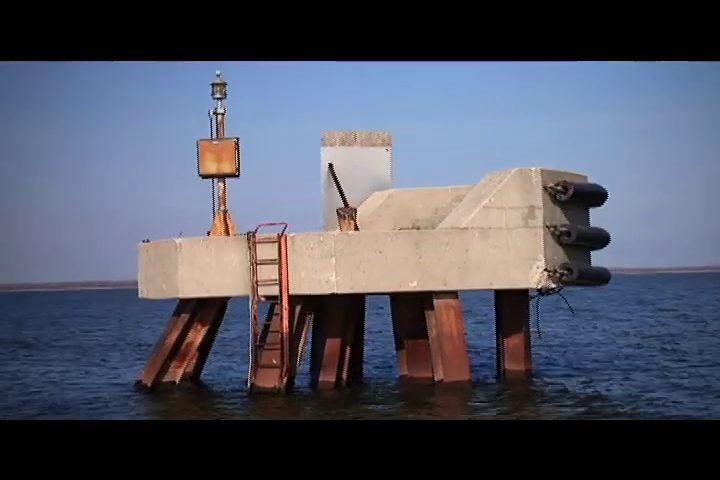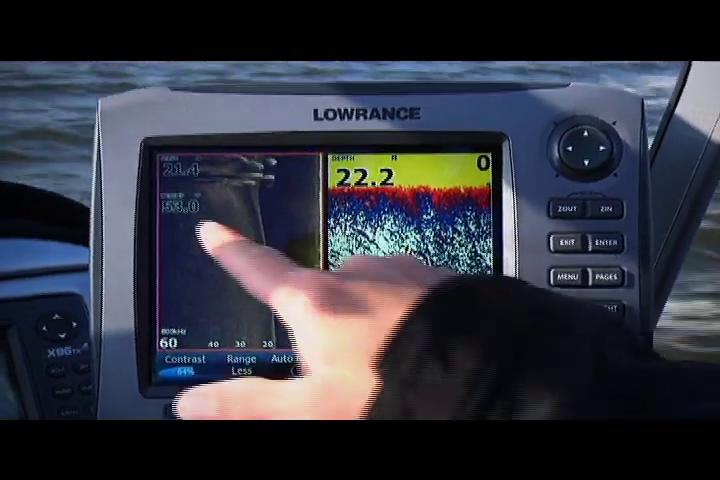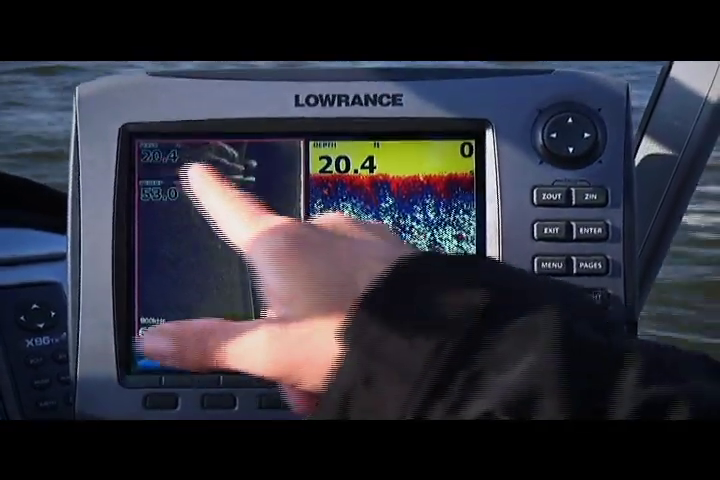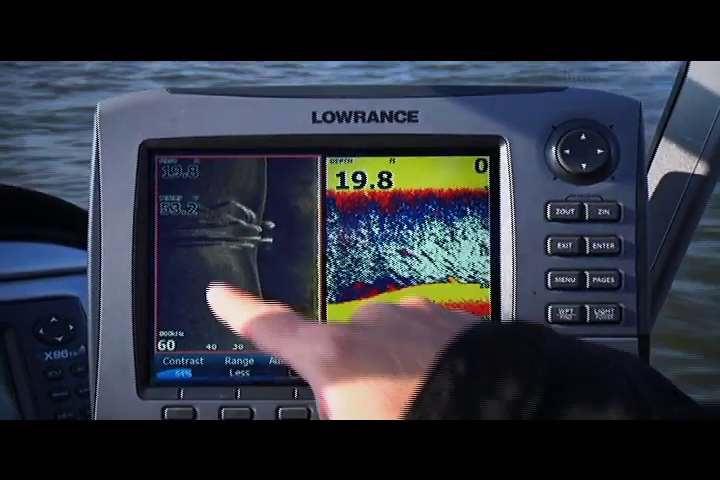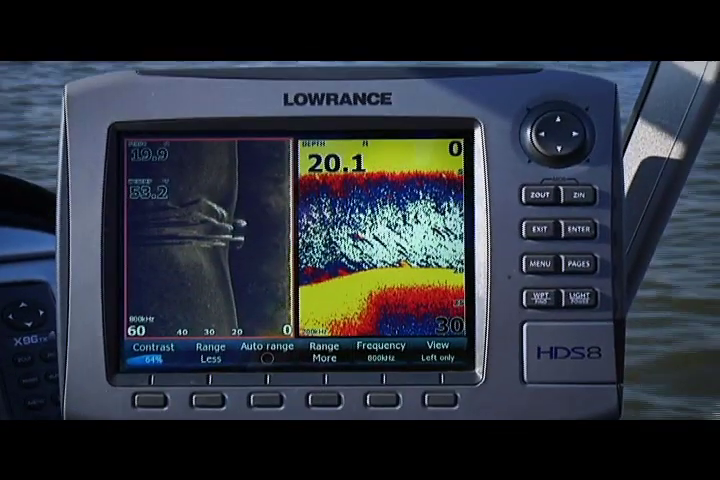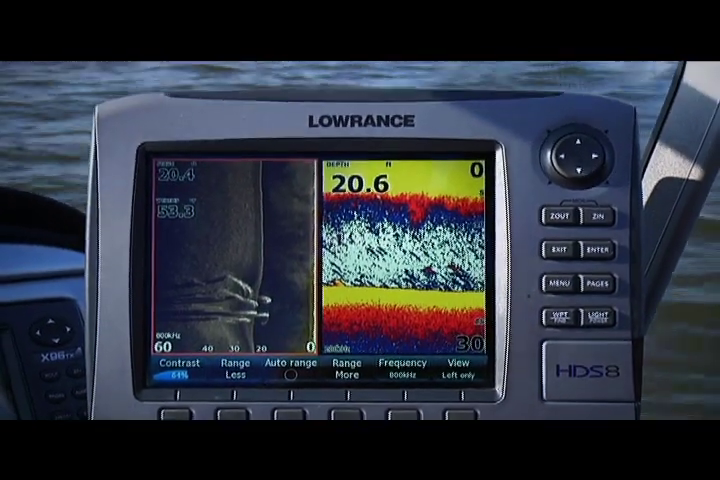So let's take a look at a couple of examples. I'm about to run by this dock system here. It's got a bunch of beams running down into the water. We can see that above the water. But let's take a look at what it looks like below the water as we go by it here. And right here you can see those pillars coming onto the screen. They look nice and straight like this. These ones over on this side are the ones that we're actually interested in. That's showing us what they look like on the structure. On the other side over here, that's just what they look like in open water. A lot of times we wouldn't see that on a regular target.